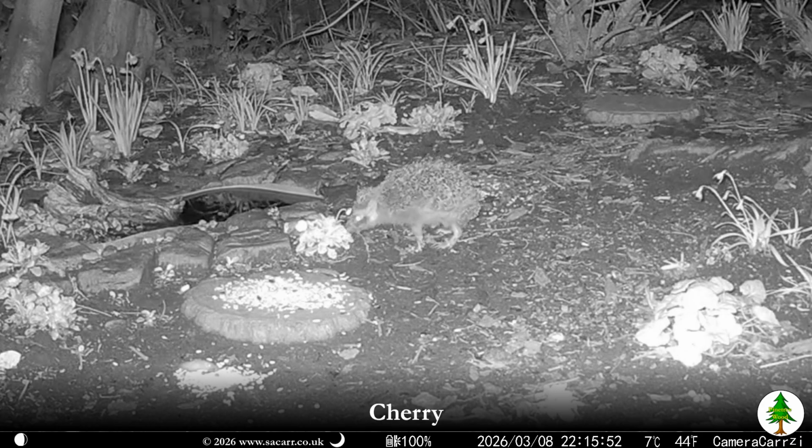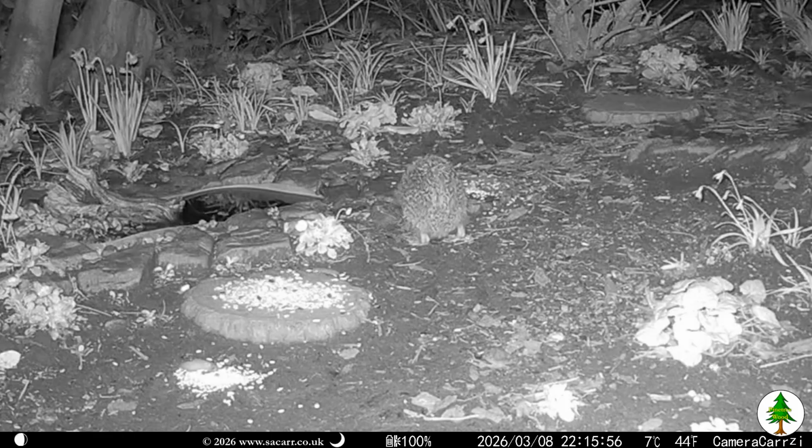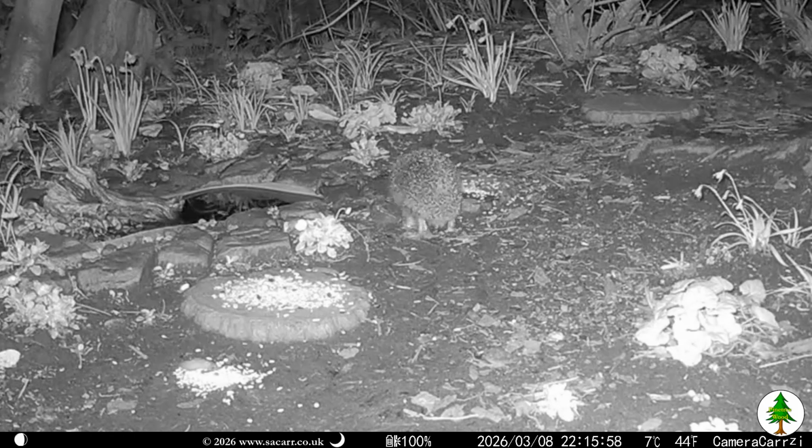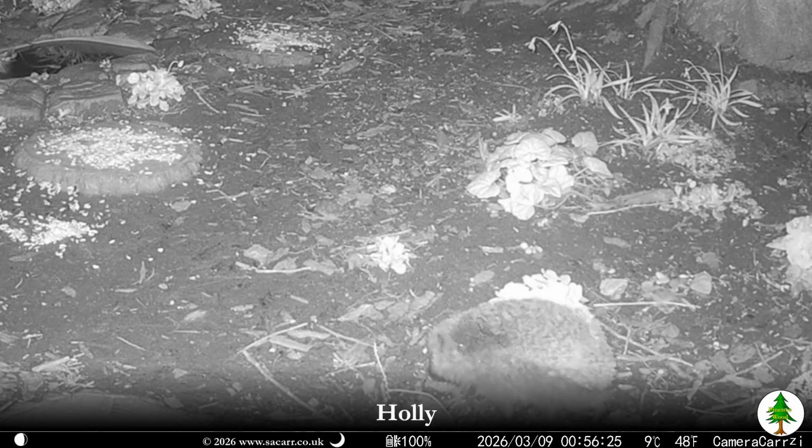The Trailcam caught the hog again at 10:15. It triggered again just before 1 a.m., but this time it wasn't Cherry. I didn't realise at the time that this was a second hog.